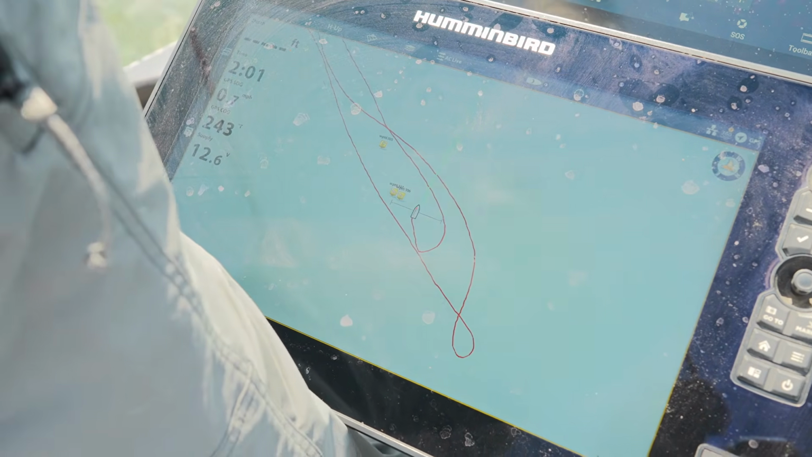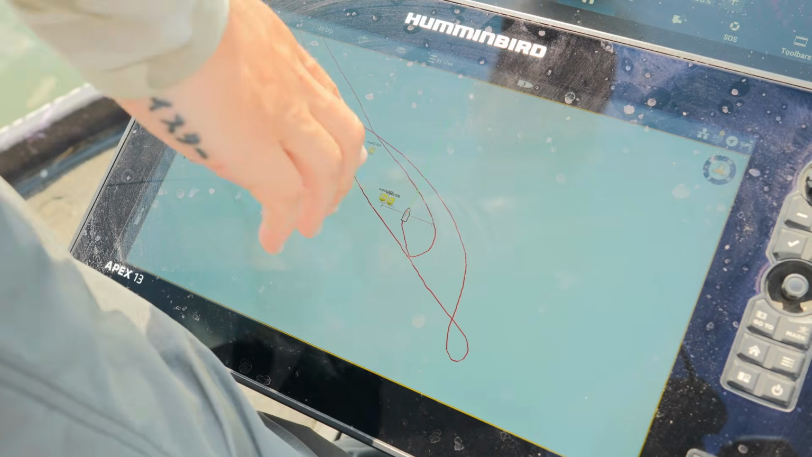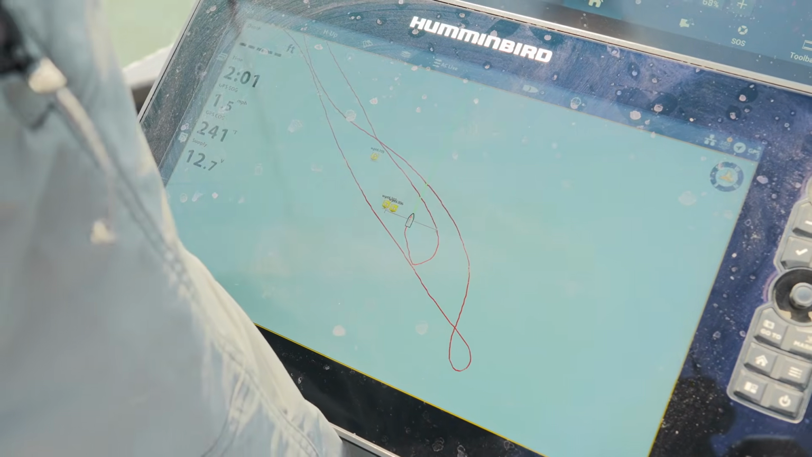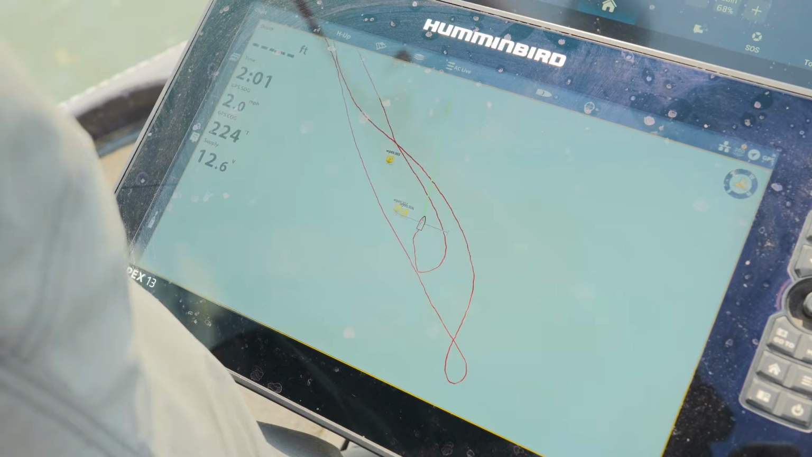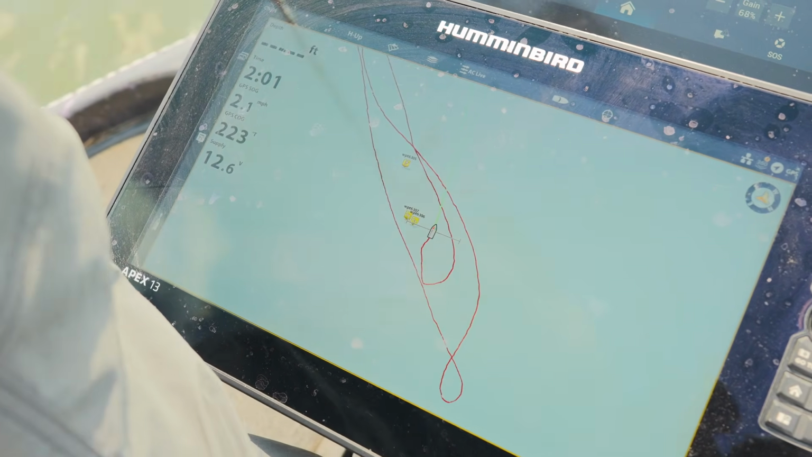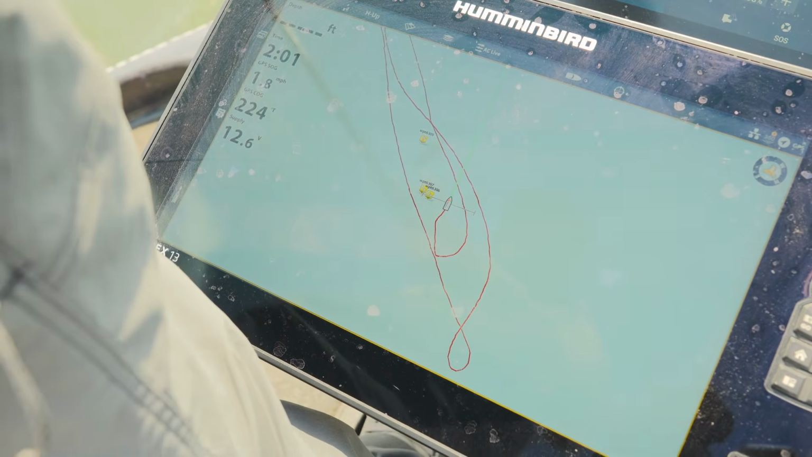Whenever I'm idling a place, if I find a place that looks good, I try to get off the edge of it and barely hit it with my side scan, not go right over the top of it and scare those fish. Fish can definitely hear the motor, and it definitely affects them.